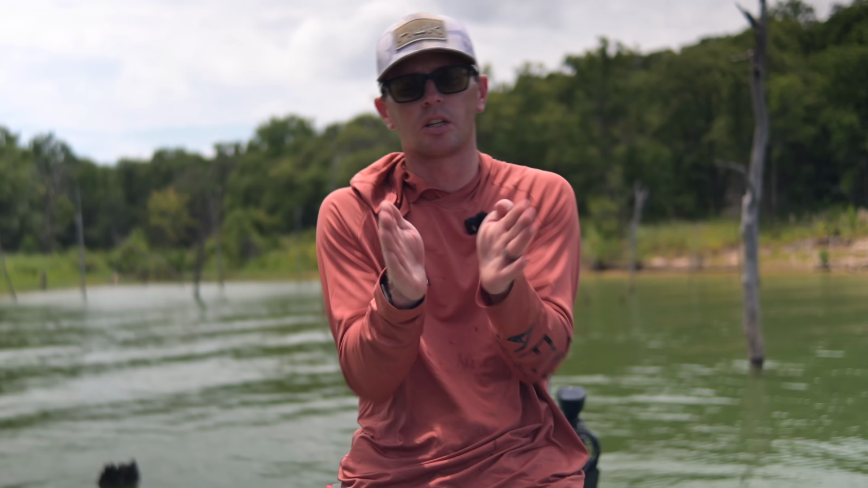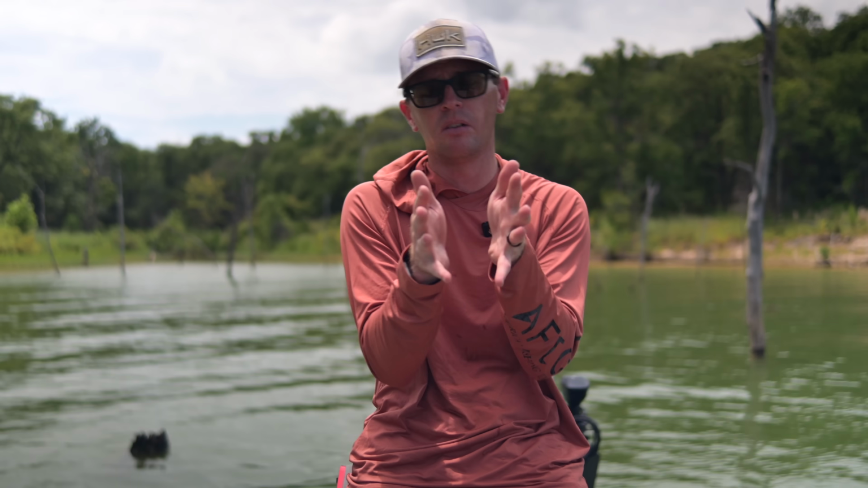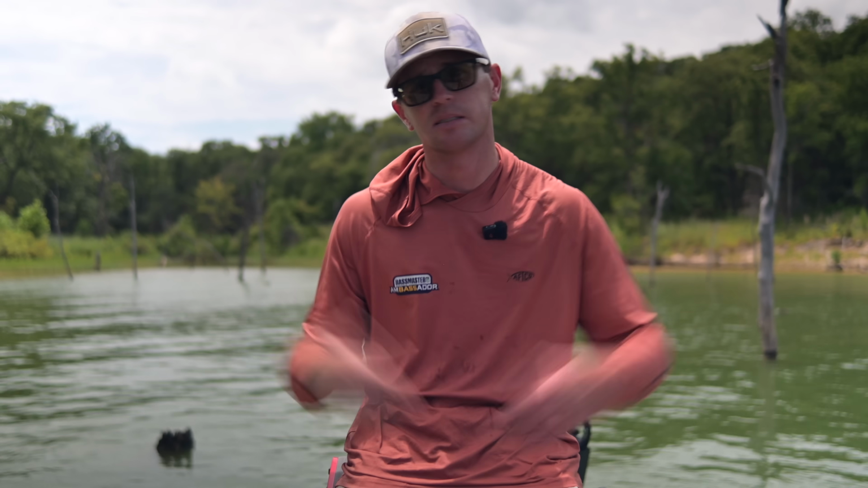I want you to imagine like you're holding a piece of cake out in front of you like this. And that's going to be your transducer beam. It's coming vertically up and down, and it's spanning out, and it gets wider as you get further away from the boat, by quite a bit, actually. When you're out there 100 feet looking at your range, it's like 20 feet wide.